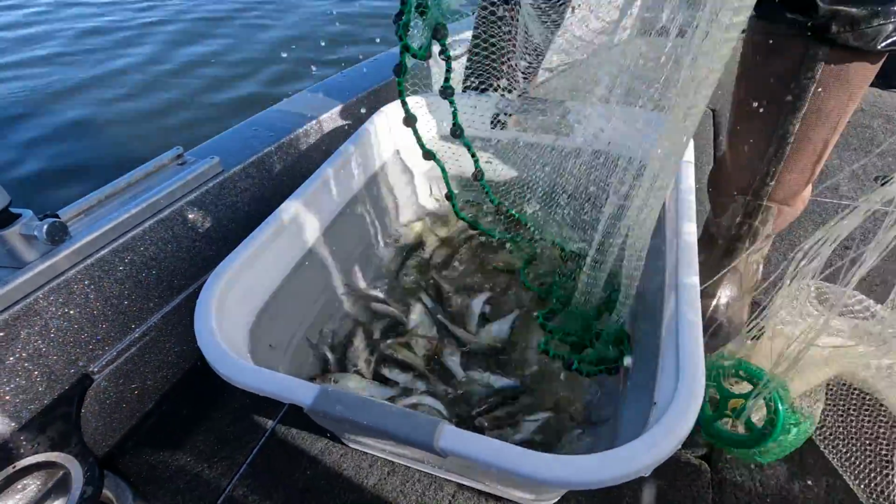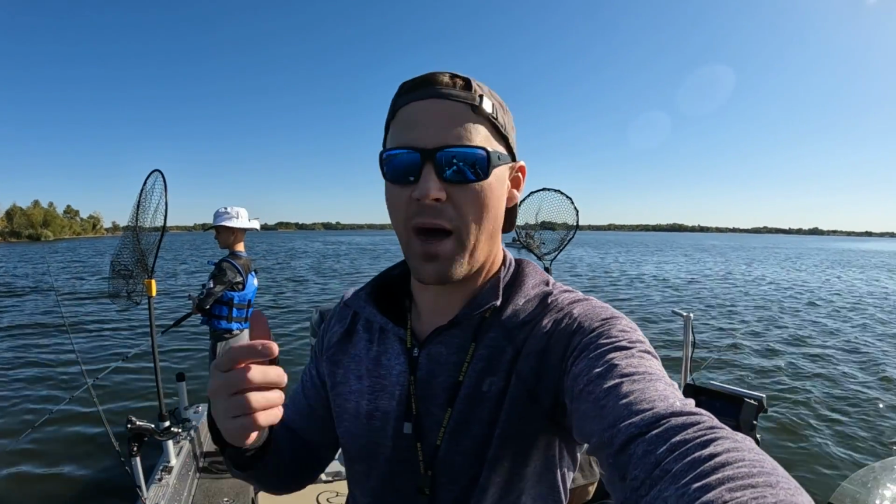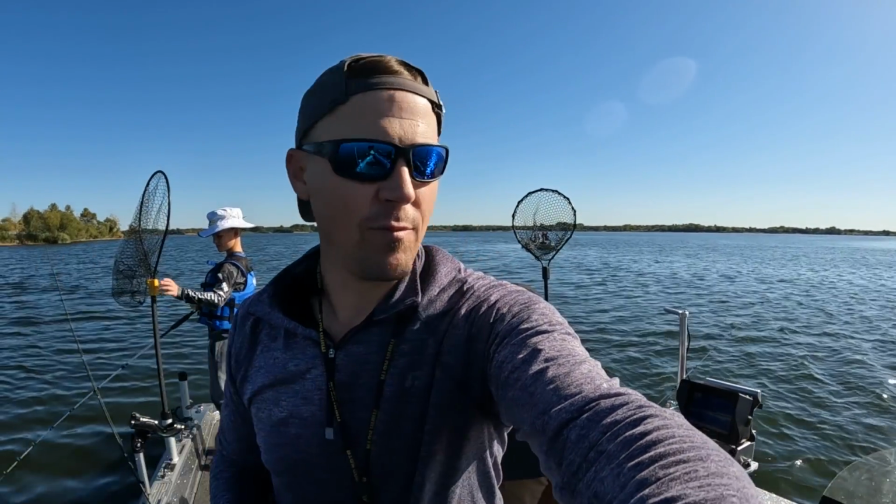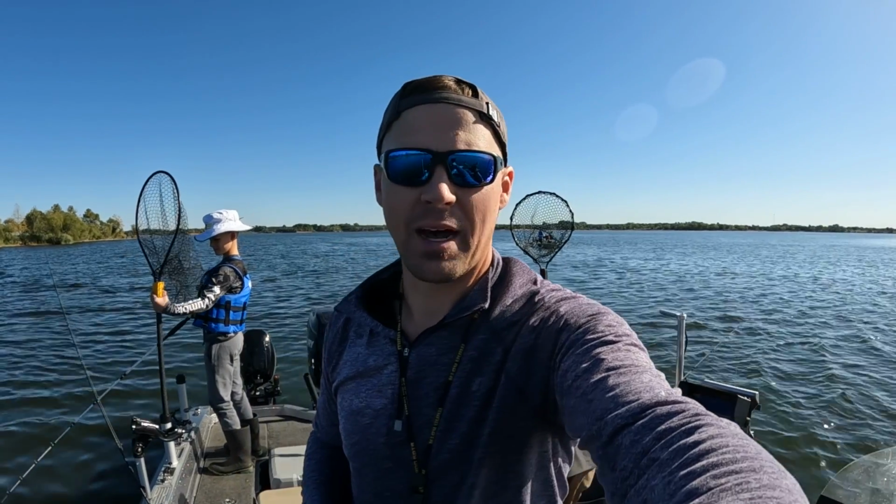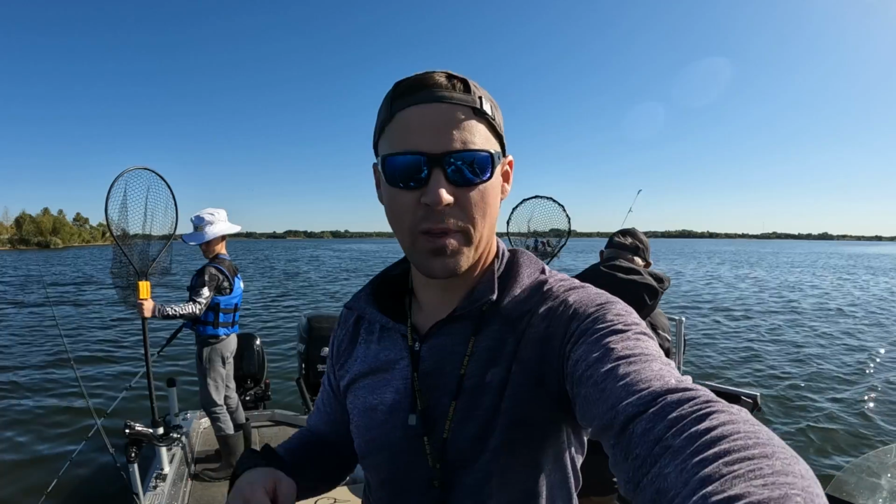We can go catch. Finally got on our bait. The bait was easy to get, just finding the right spot. So we just went a little bit around from where we normally catch them in about 7 foot of water. We got on a bunch. So we're out here again. As soon as we put the poles down, we got on them.